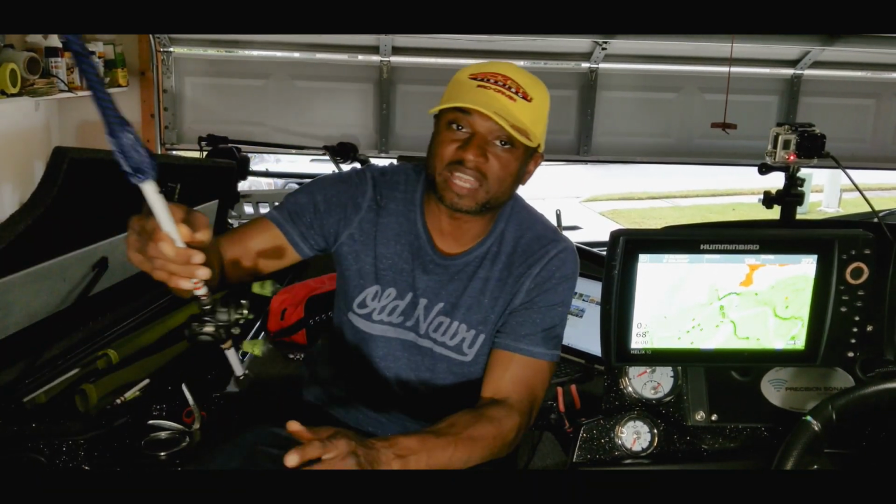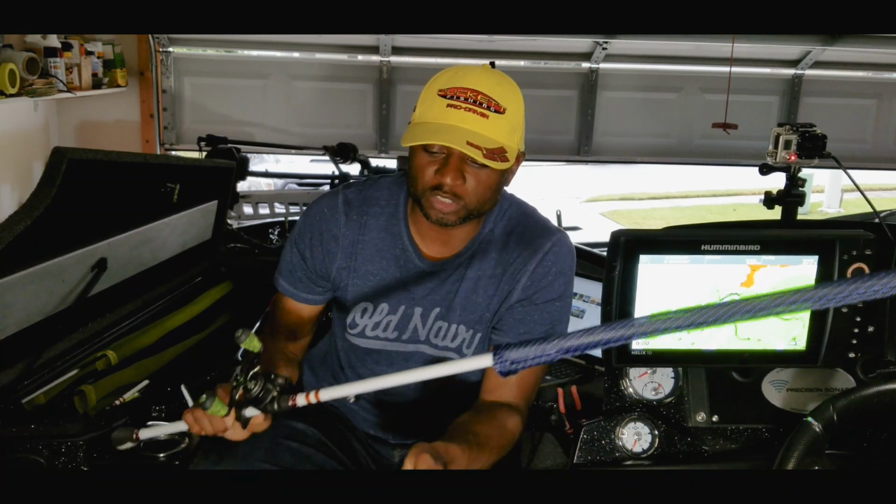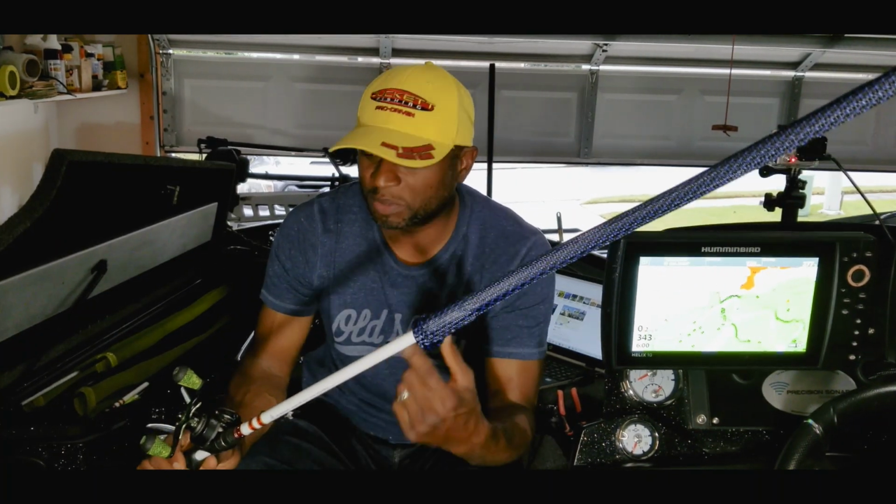And this one isn't tied yet, but I'll go ahead and get this one done. And I like getting things done way ahead of time, so I'm not the day before the tournament or the day before pre-fishing trying to get all my setups and everything tied up. So it's about a week ahead of time, getting everything tied up now, so I'll be ready to go.